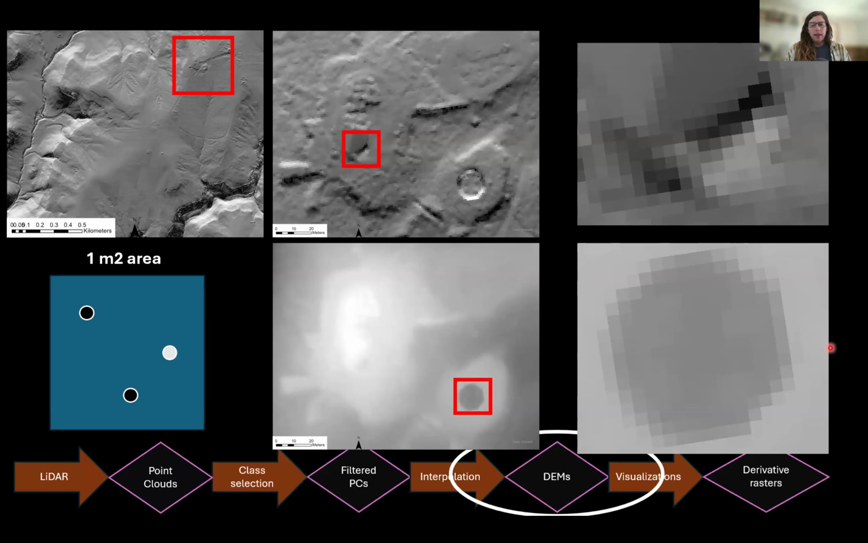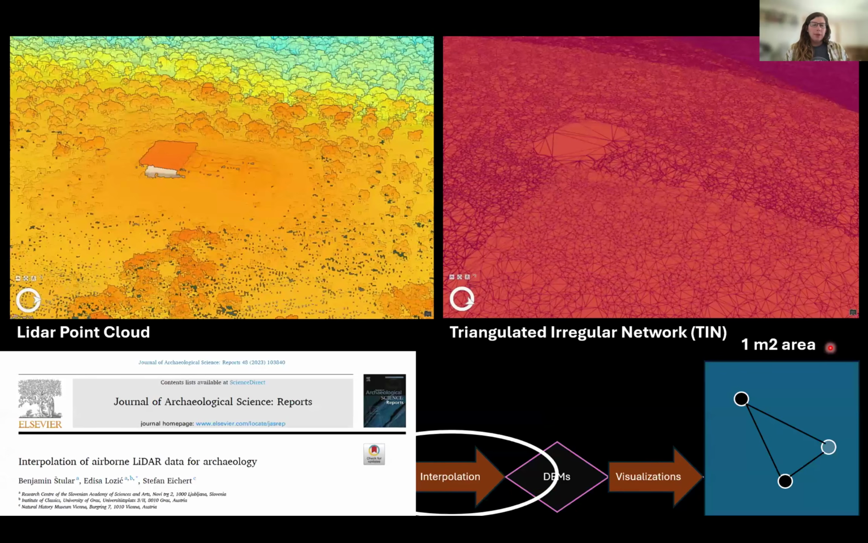This is because when we go from the point cloud, which is made of discrete points that have real XYZ coordinate data, to the hillshade or the DEM, which are rasters, we have to use something called interpolation. Interpolation is a mathematical way of filling in the holes between the points.